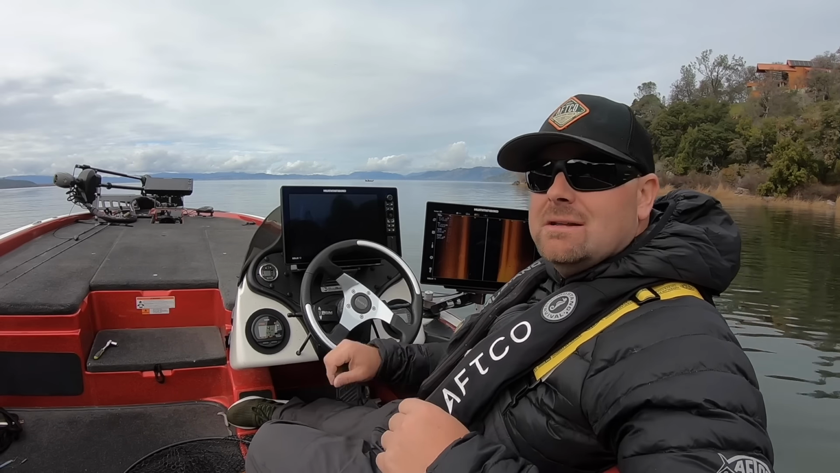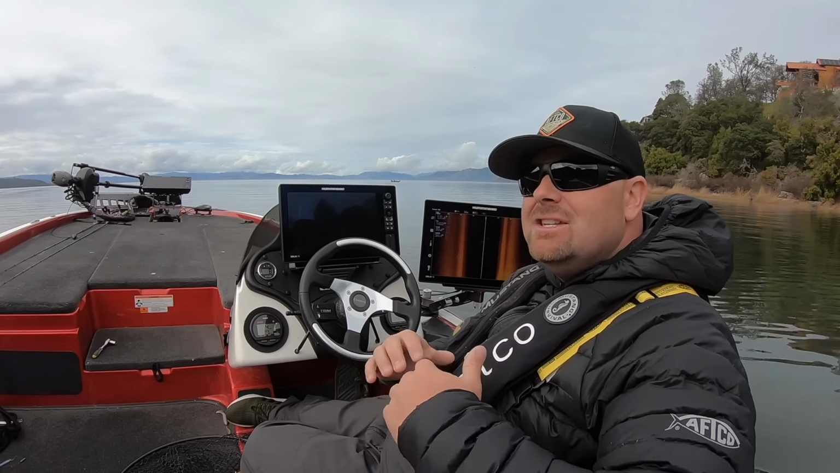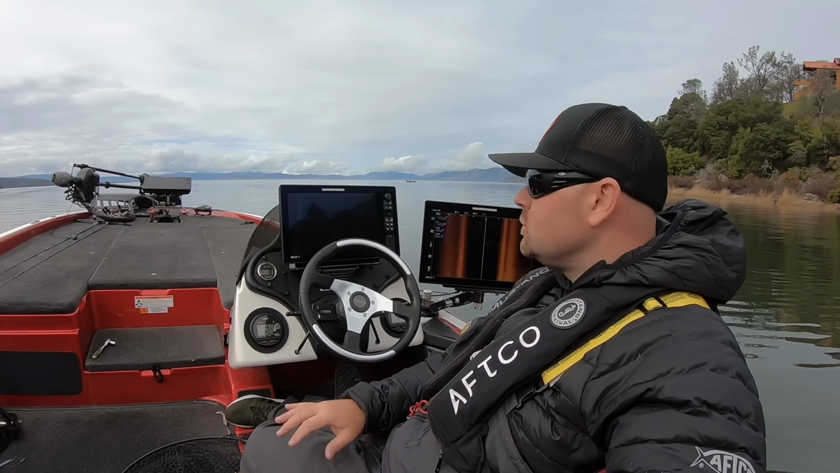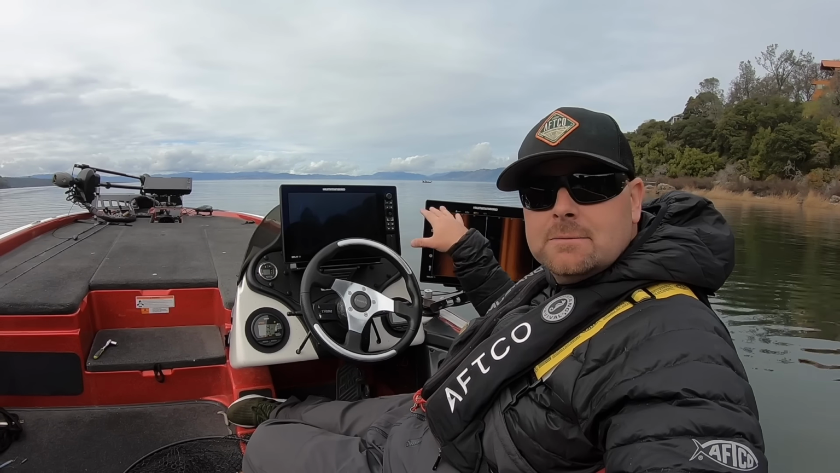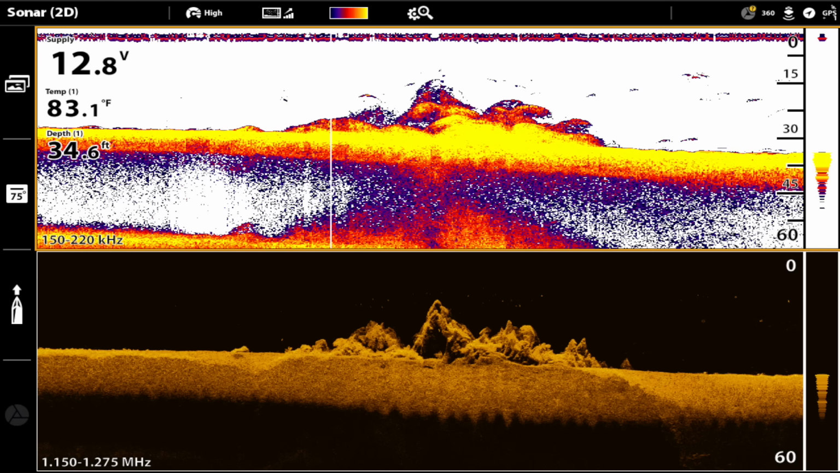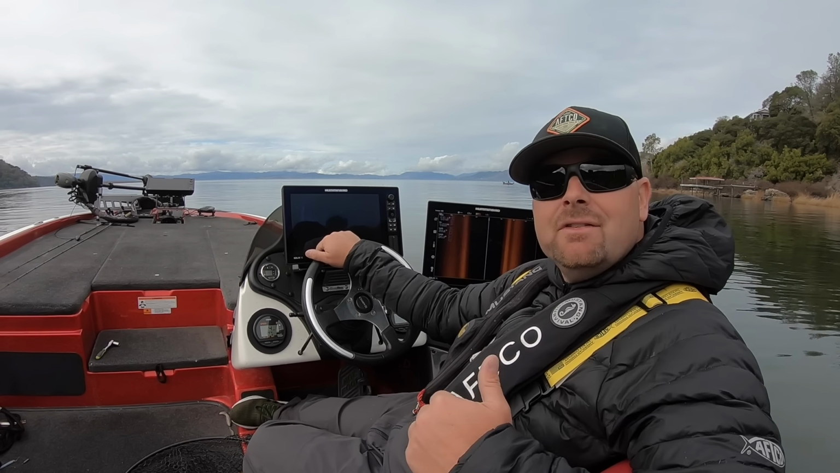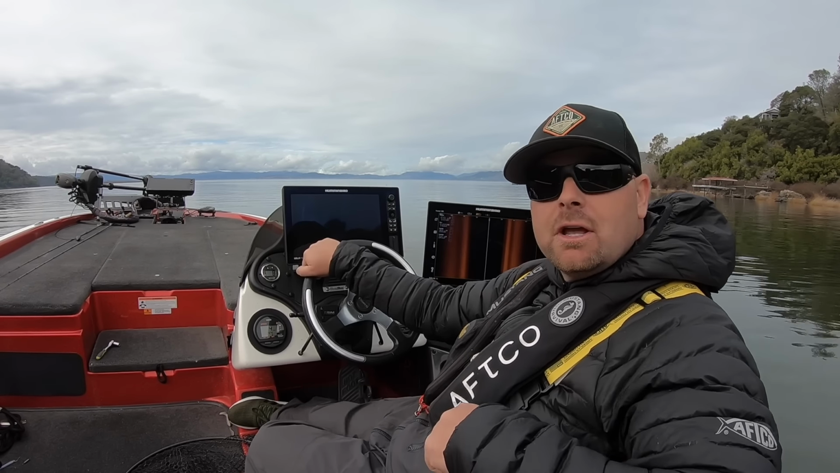I know these units can be overwhelming. A lot of guys just plug them in, turn them on, and don't really use them to their full potential. But if you understand your frequencies, this applies to down imaging too. If you understand your frequencies, you're going to be able to utilize your units a lot better and put more fish in the boat.